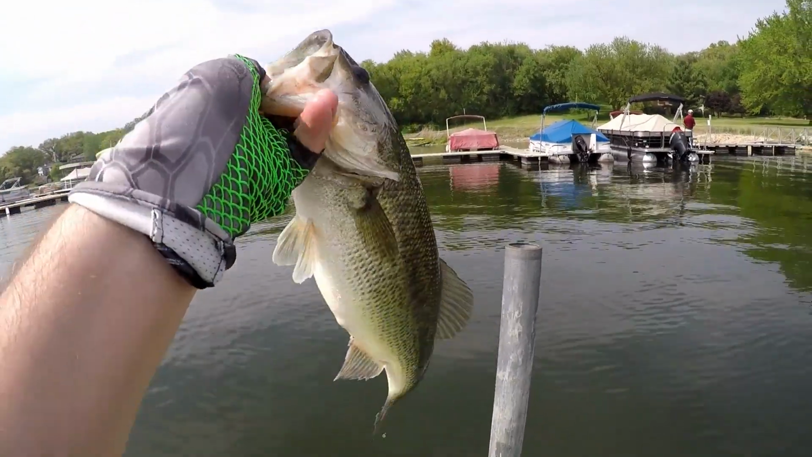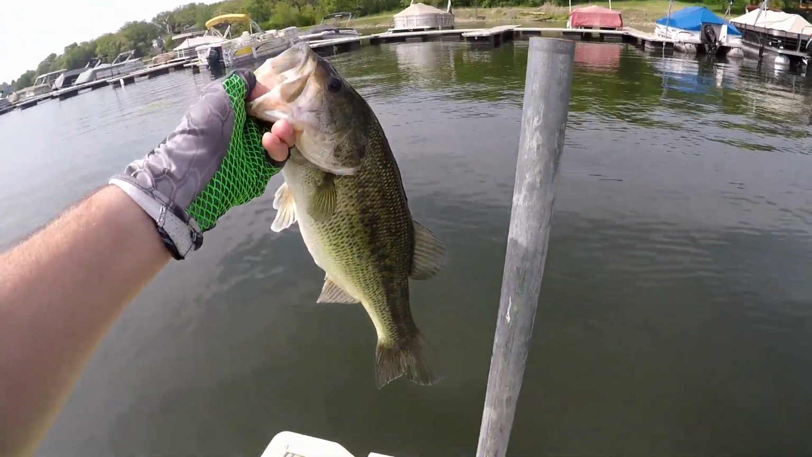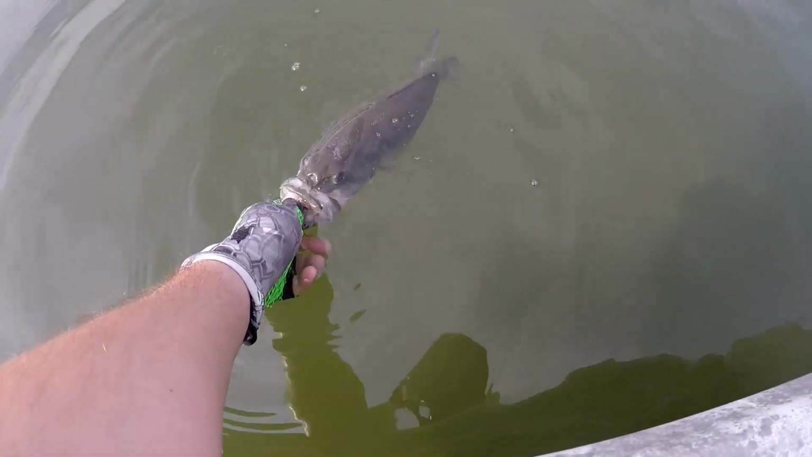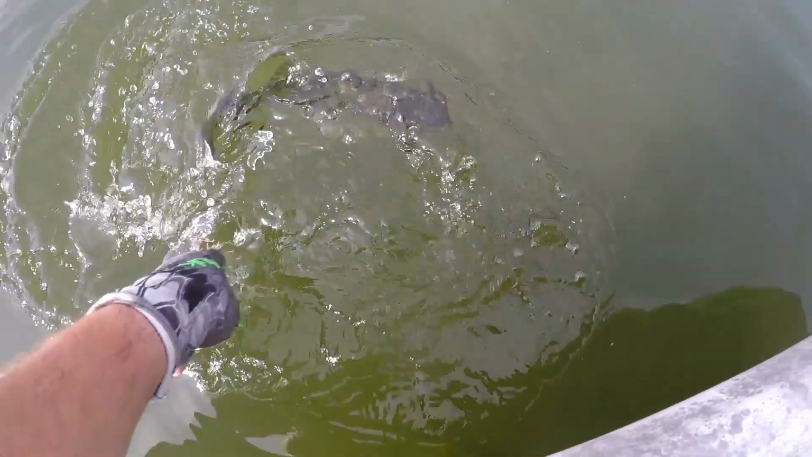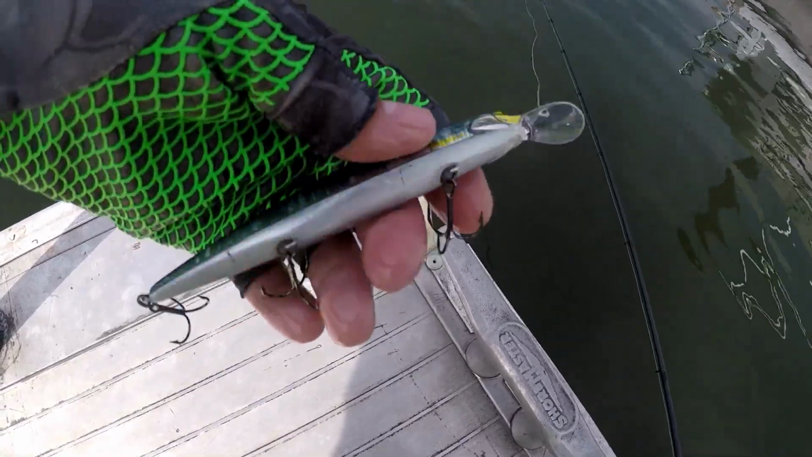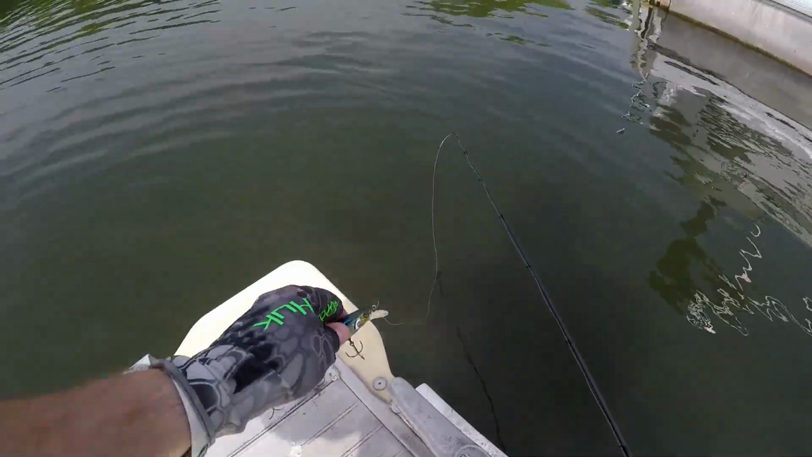These are probably some post spawners too, feeding up on all the bait fish down there, because there's a bunch of bait fish down there along with the grass. There he goes. Jackall Range 130 in Hasu right there.